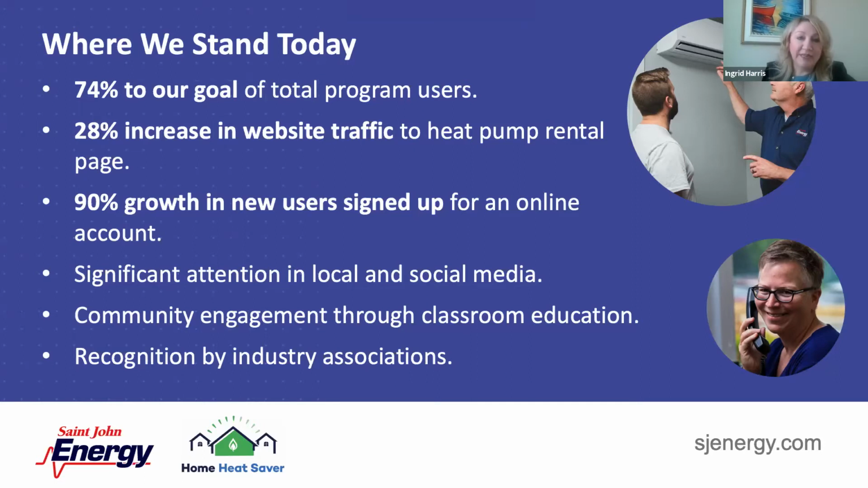And what's really interesting is we've had a 90% growth in new users signed up to go onto our online customer portal. Now, of course, COVID and people moving, et cetera, would certainly contribute to that 90% increase. But nonetheless, there was a significant increase in people going onto our portal, which is really great because then they get into electronic billing and we can communicate with them and engage them in a very different way, again, which I mentioned before.